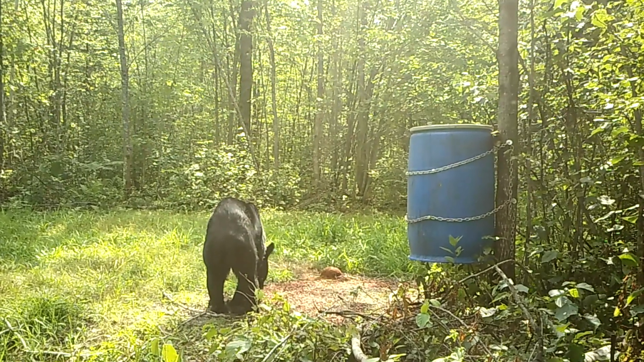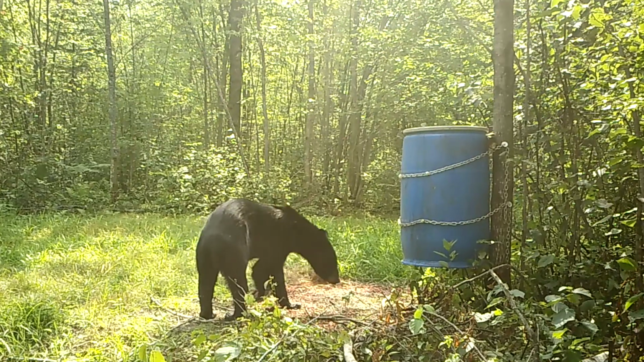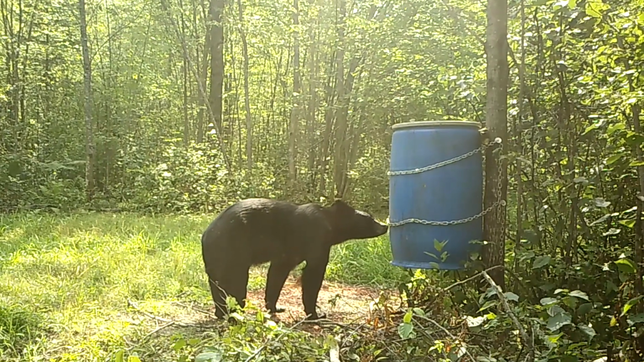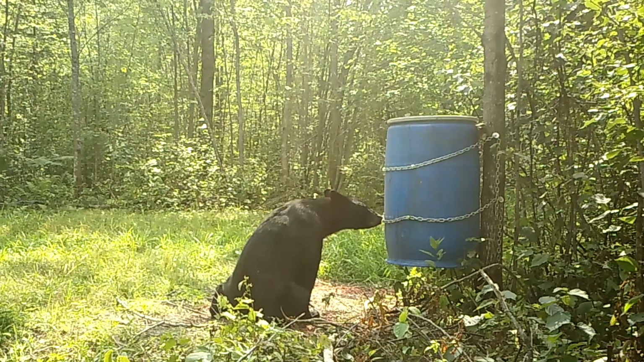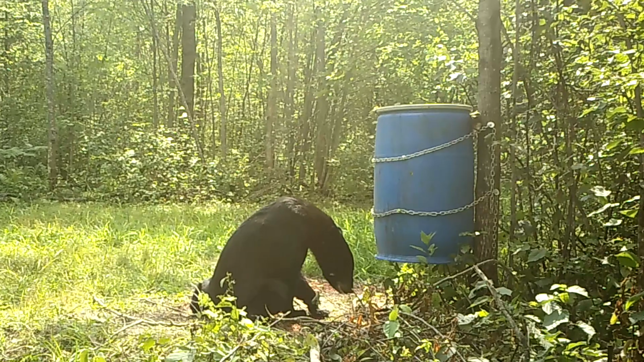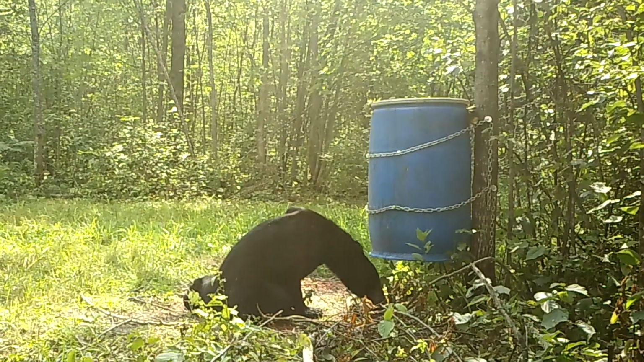Hey everybody, welcome back. Today I wanted to take a look at some of the camera footage I have from the trail cameras I have set up at the bear bait site. I've had several black bears that have been starting to show up after I've had the bait out there for 1 week. This is one of the particular bears that's been showing up.